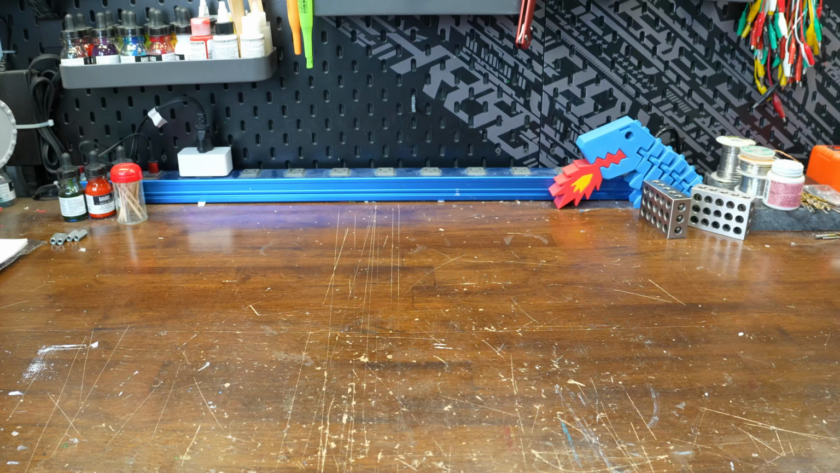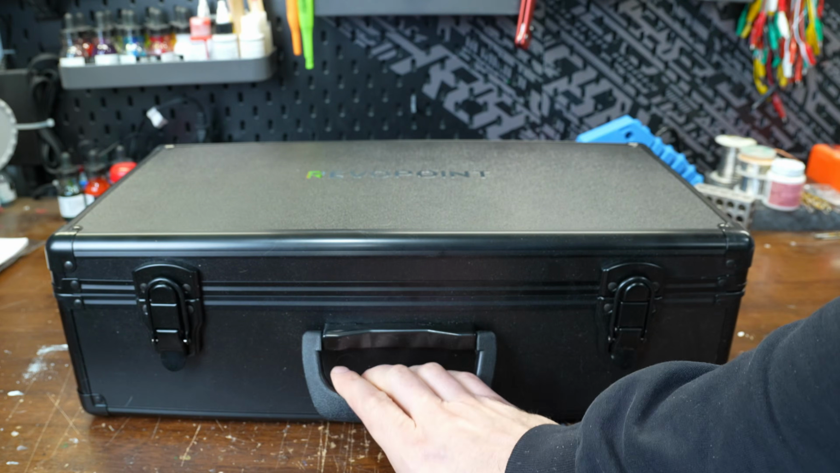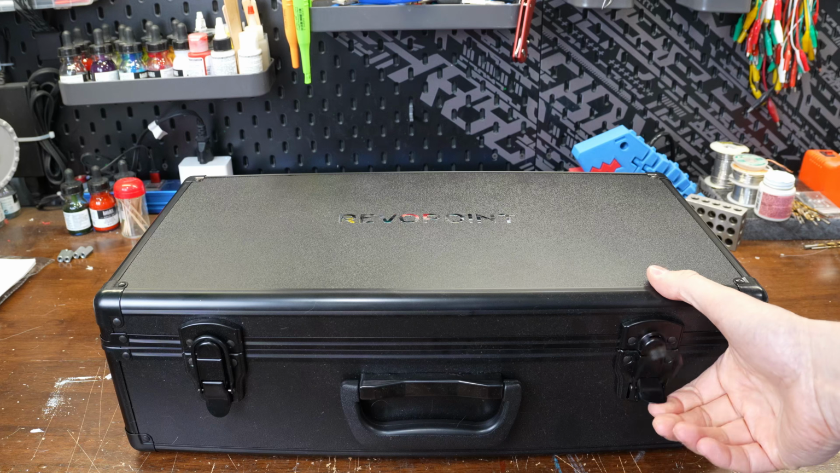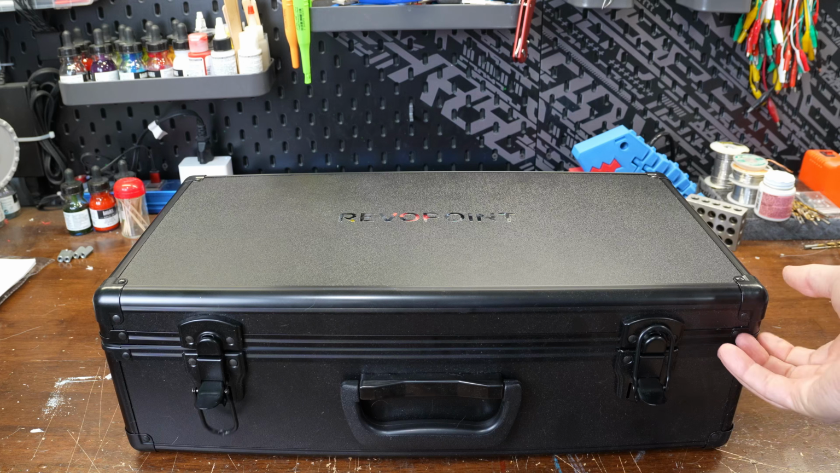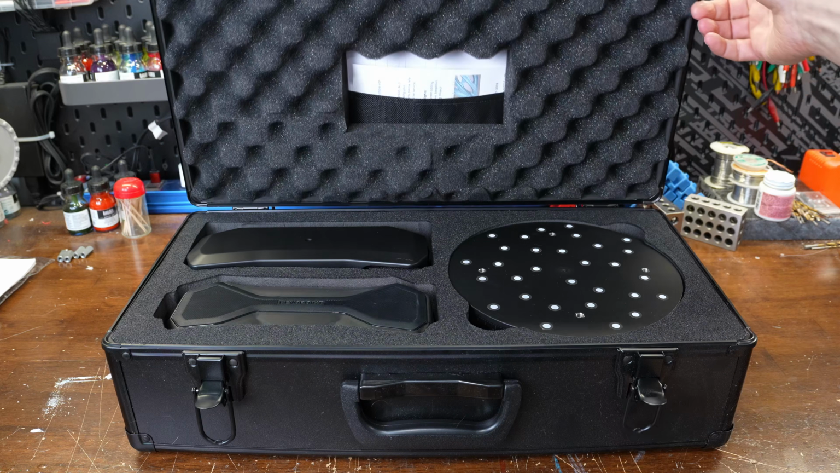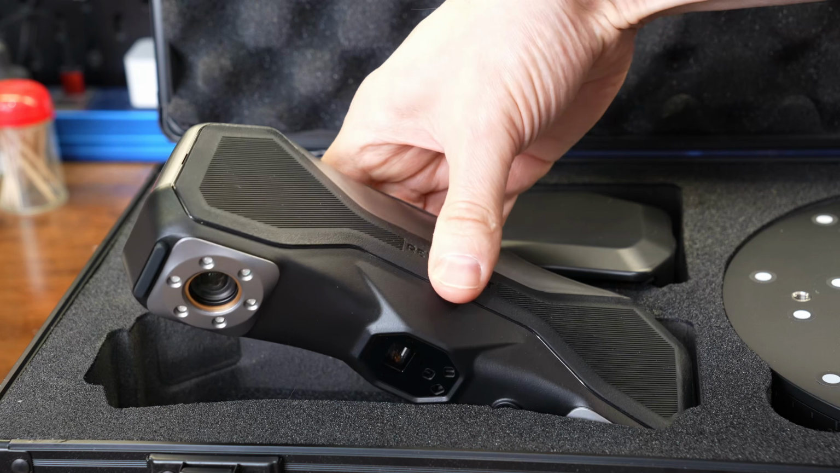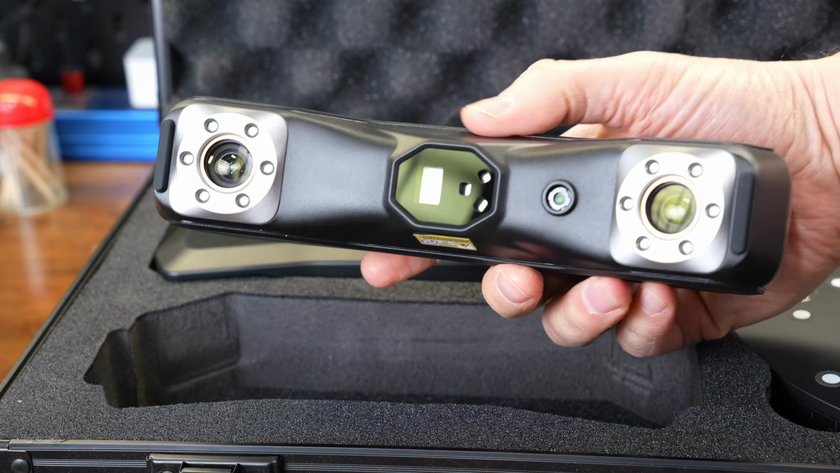So let's take a look at what's in the box and get to scanning. The scanner has both laser and full field structured light scanning modes. Revopoint lists it as having up to 0.02mm accuracy, with scanning speeds of up to 2 billion points per second using 30 cross-line scans in laser mode, and up to 7 million points per second with structured light.